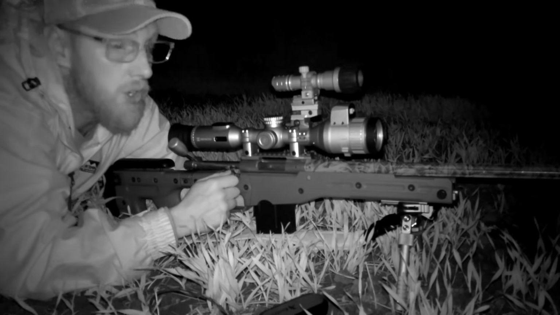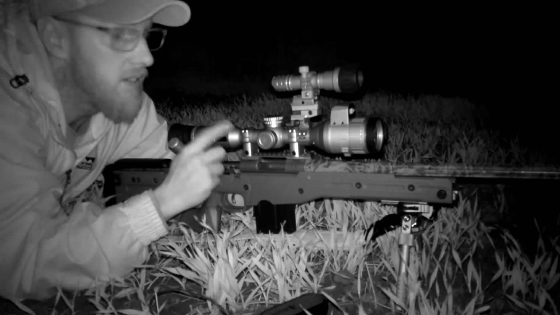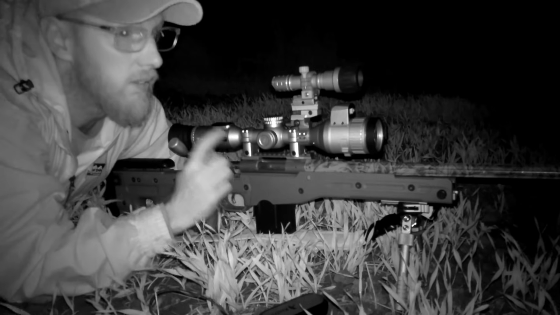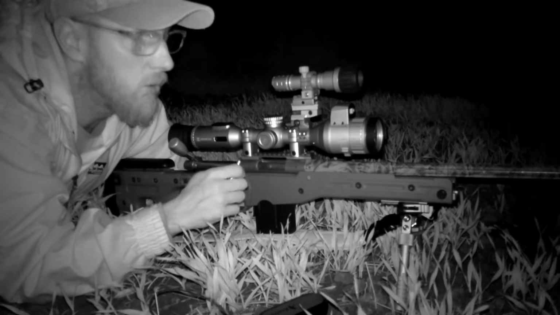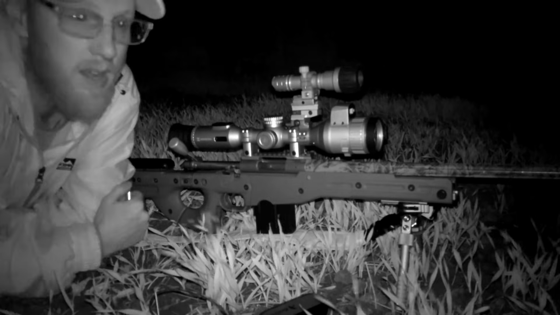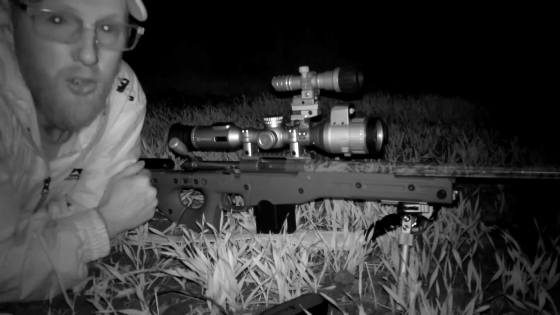Right, well that was a good shot. I'm happy with that. I'm going to get a different IR torch because this one's not very good for long range applications. This is a 940 NM IR, so it's more covert, so it's not as powerful as the 850 NM ones. So I'm going to upgrade that for this sort of shooting.